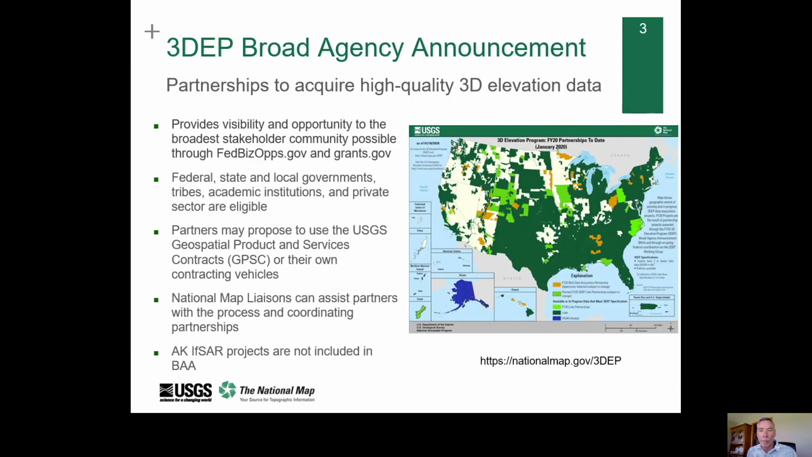The 3DEP BAA, or Broad Agency Announcement, is the vehicle for soliciting partnerships with non-federal partners. It's a fair and equitable process that allows federal, state, local, tribal, and even private organizations to propose data acquisition projects.